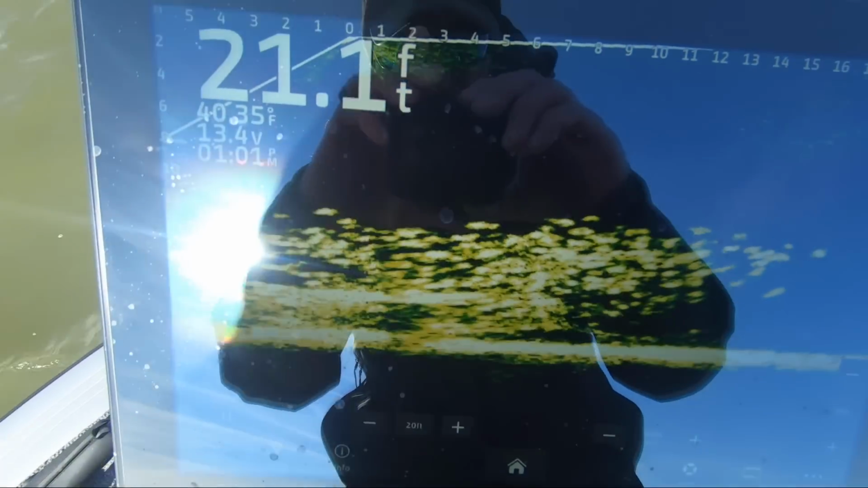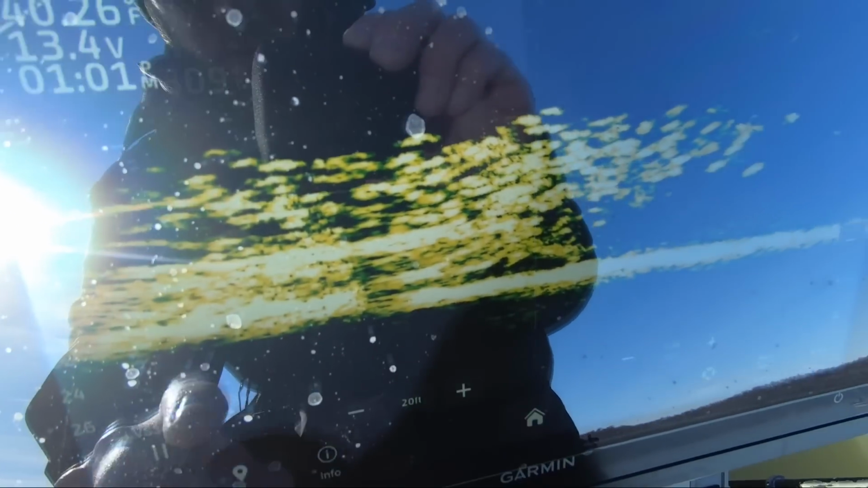Uh-oh, looks like we found some. Let's put LiveScope down and see what it looks like. There they are, boys and girls. That's what they look like. Holy man, that's a lot of fish, boys and girls. Gonna have to weed through some shorts, I reckon, but that right there looks pretty good.